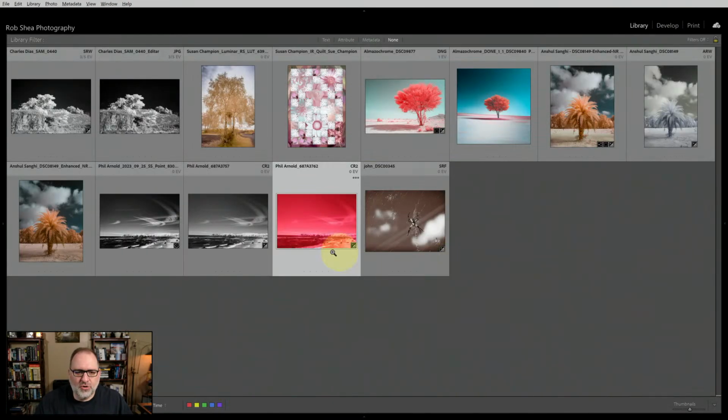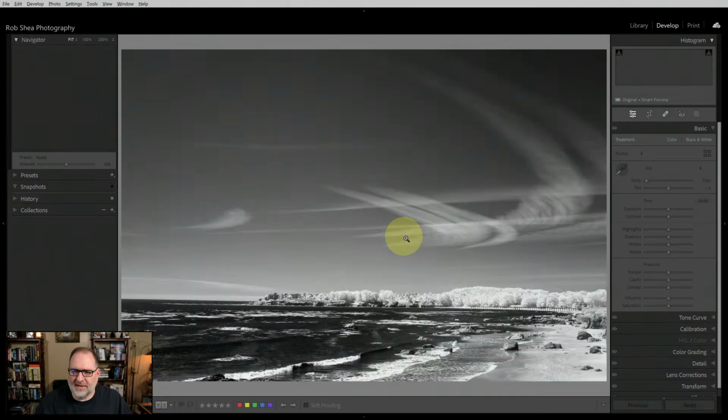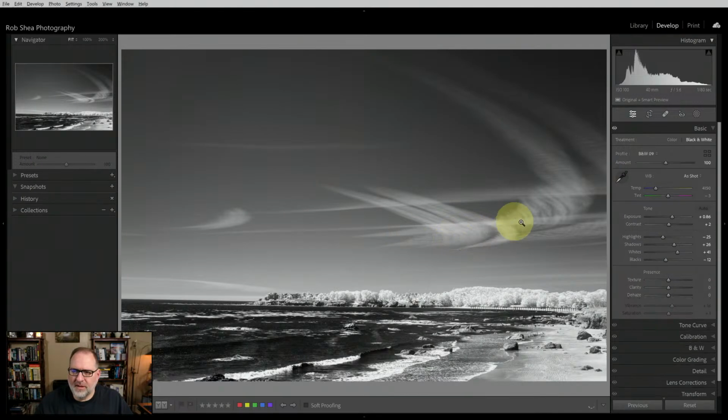If I go to the raw of the 830, let's do a quick edit on this one. Did I do an edit on this? Maybe I did. So, picking up a black and white, one of these profiles, darken the sky up a bit, get this deep dark water, which I really like.